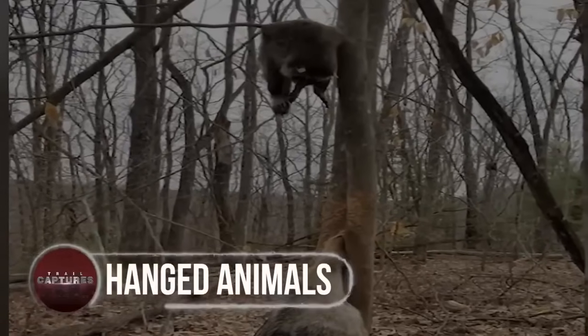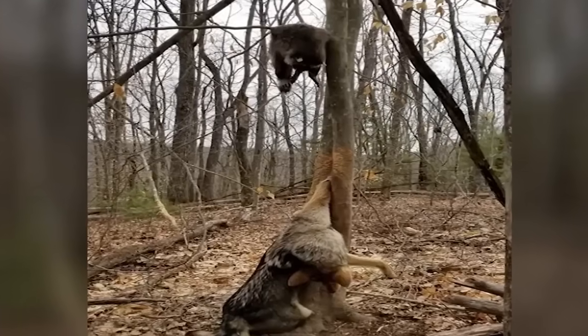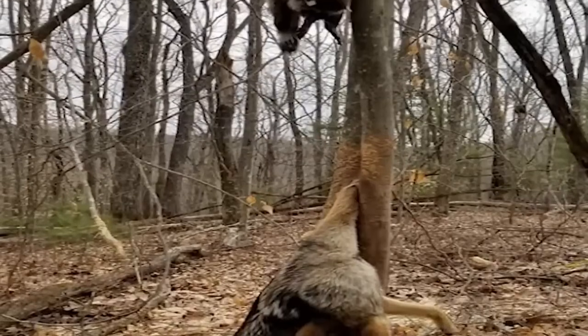Hanged animals. A coyote and a raccoon were found on a tree in the most unexpected way. We all know that these two share the relation of prey and predator, but caught in the West Virginian forest, this picture shows a different prospect, as a raccoon could be seen pinned down to the tree.